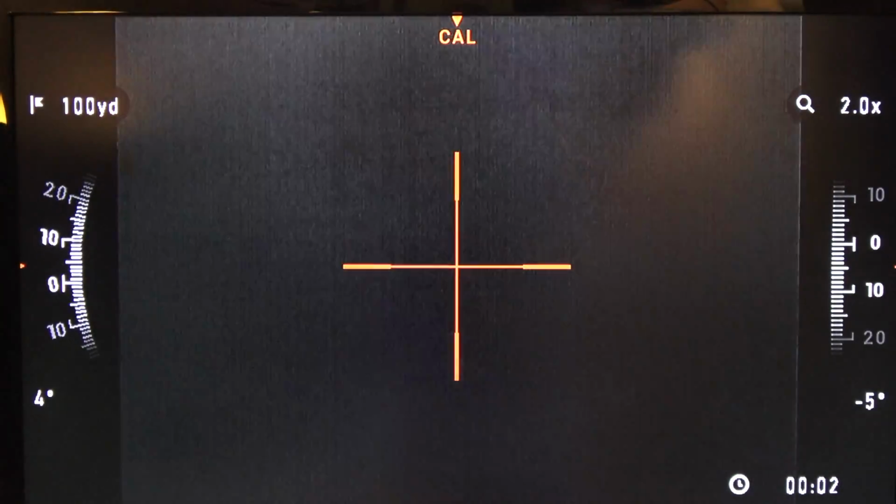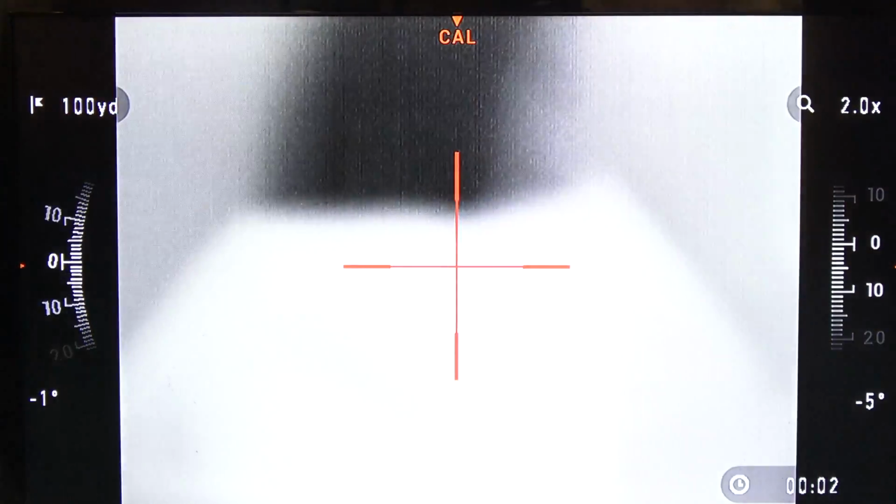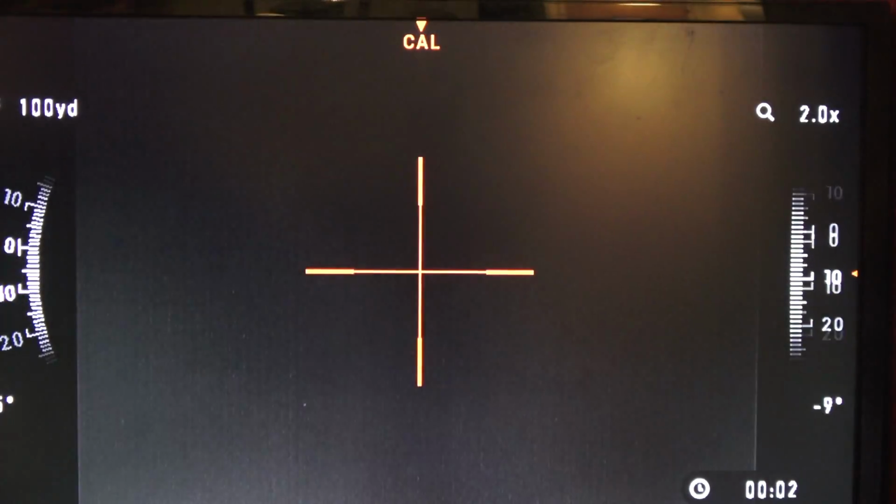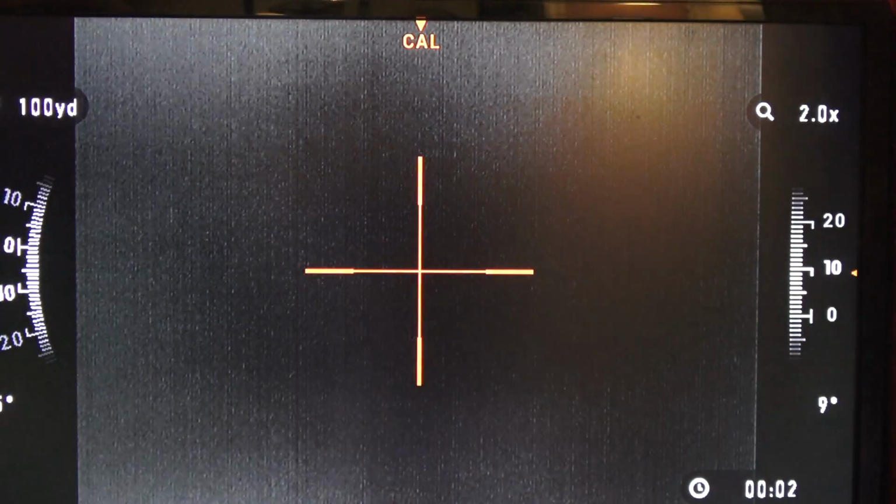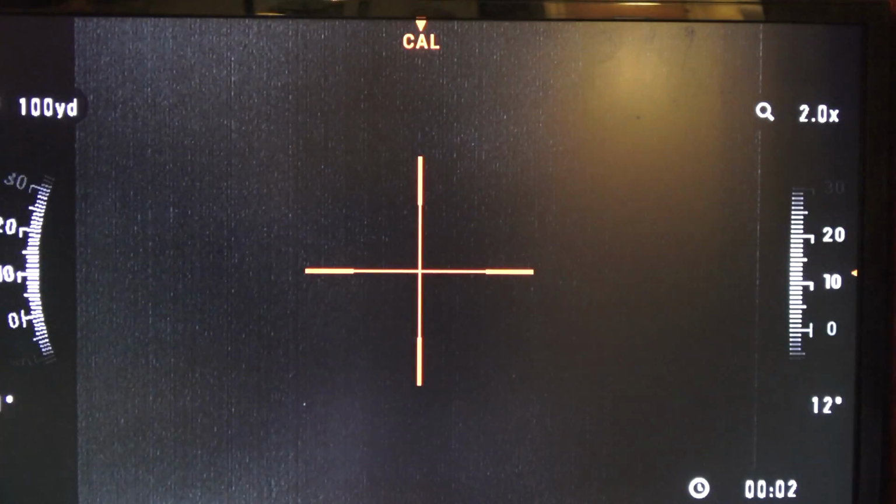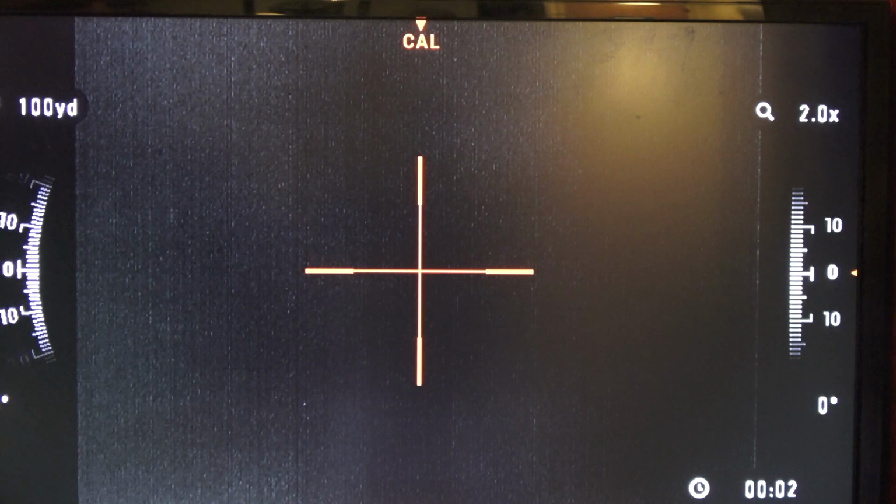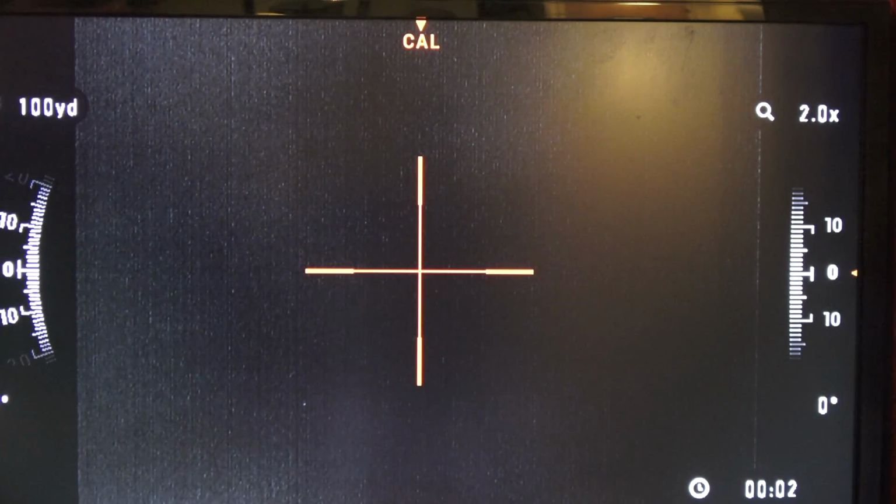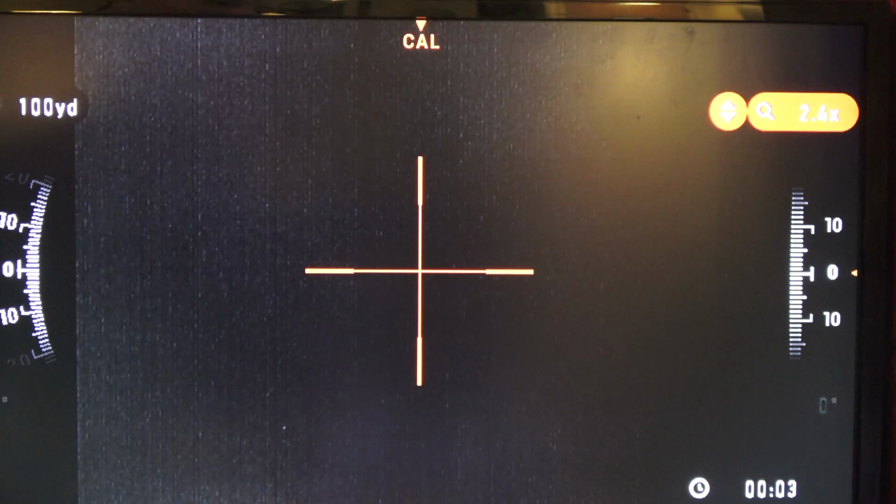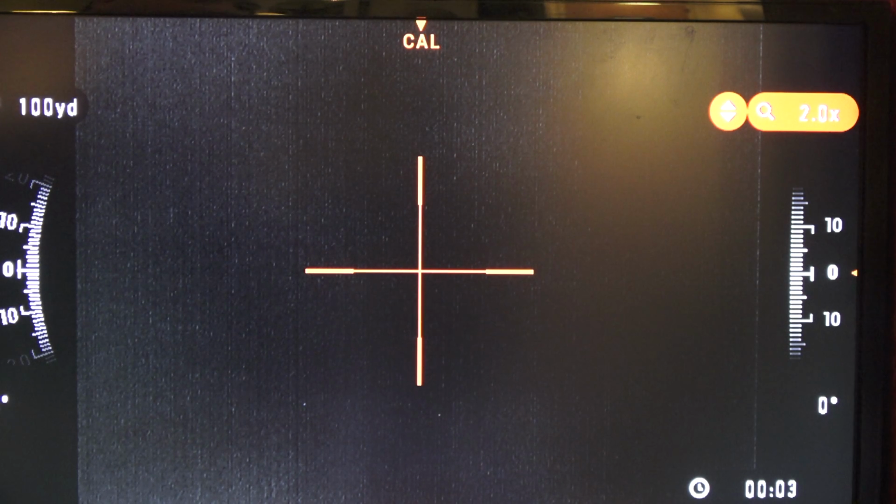If we point it out the window, it's sort of hard because we have a window right here which is blocking a lot of that temperature. So, alright, anyways, let's get to the features inside. So I'm going to put the cap on so it's not distracting. So we just have black there. Alright, so you have the forward arrow, which if you look in the upper right hand corner, when I'm doing that, it's the zoom. It's changing the zoom, and it's a smooth zoom feature.